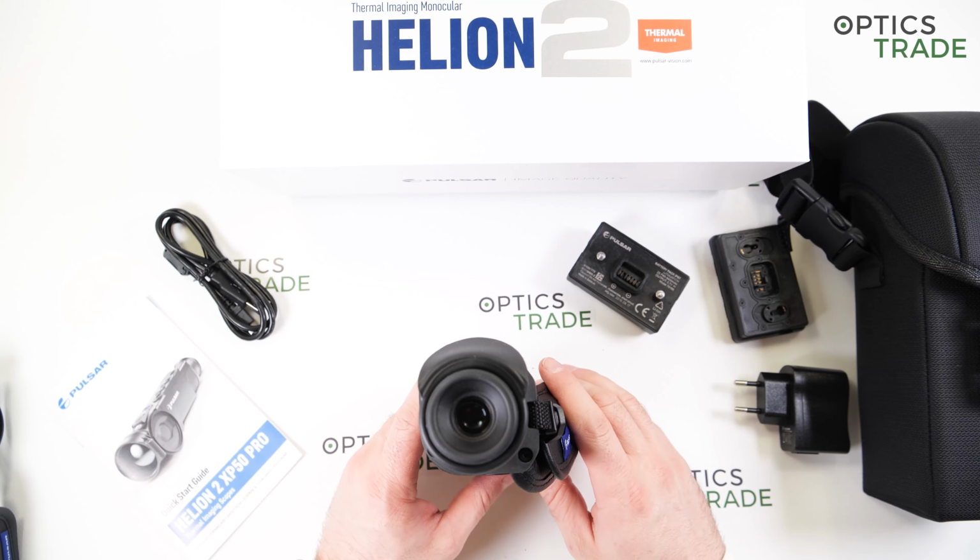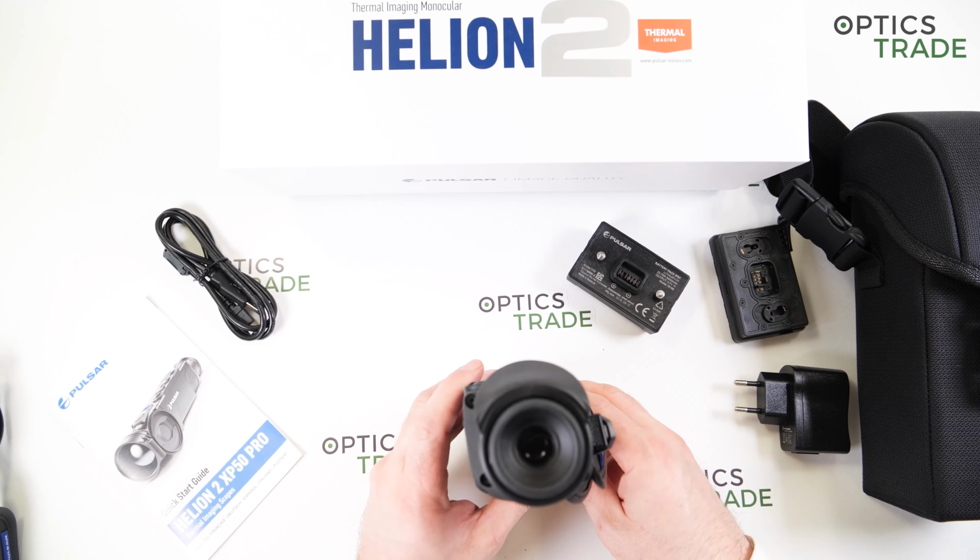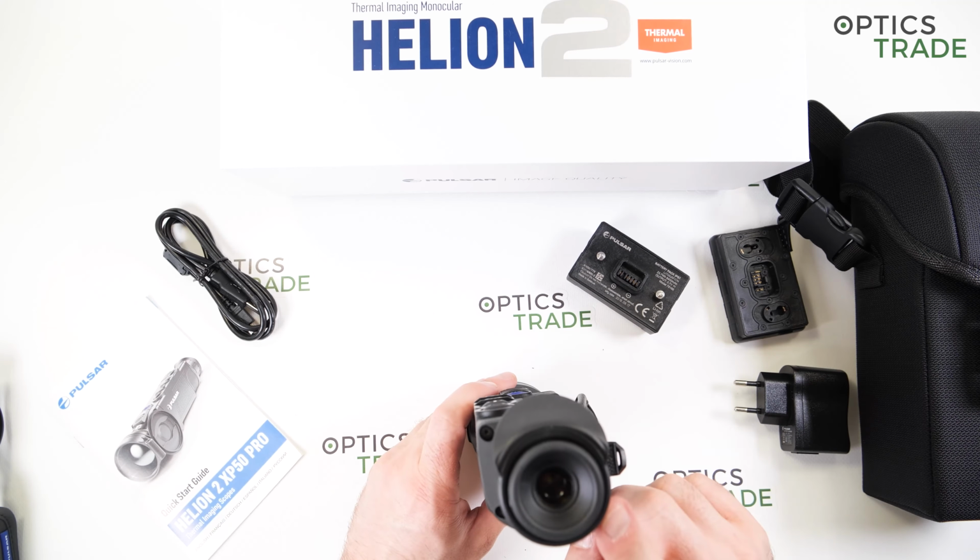And still in terms of thermal optics or thermal scopes, it is one of the best you are able to find, honestly speaking.